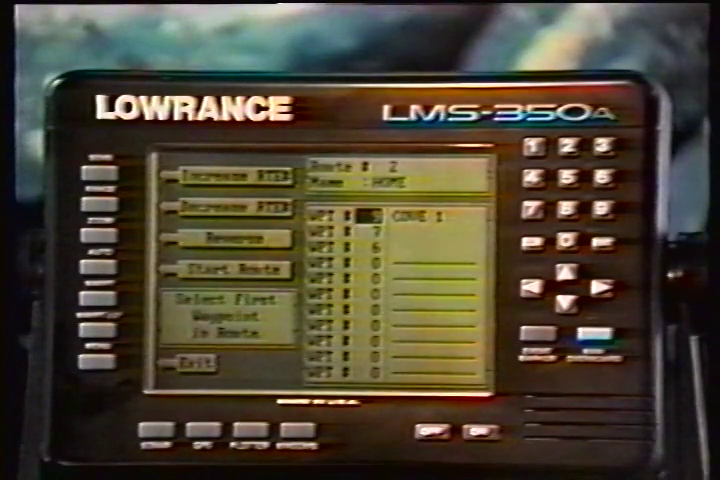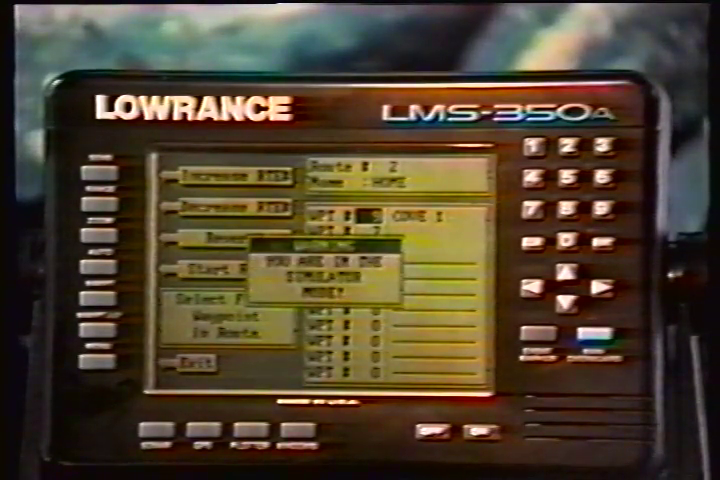Route number 1 appears on the right side of the screen. The list of waypoints used in the route are shown beneath the route number and name. If you wish to recall a different route, press the key next to the Increase Route Number or Decrease Route Number label to cycle through the available routes.